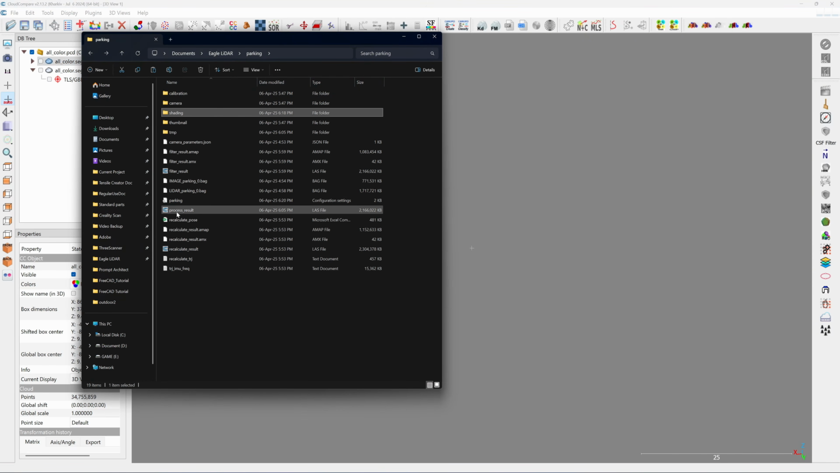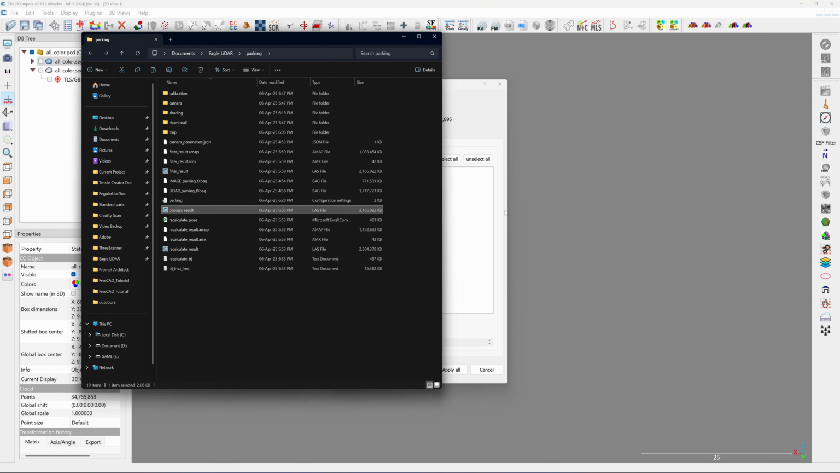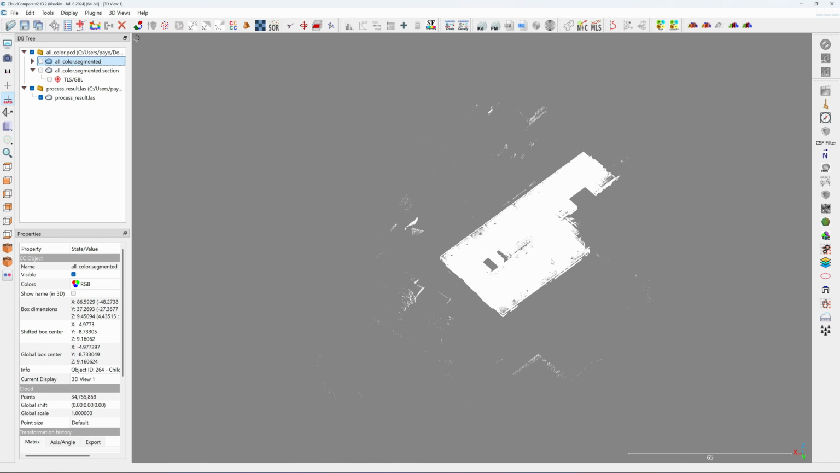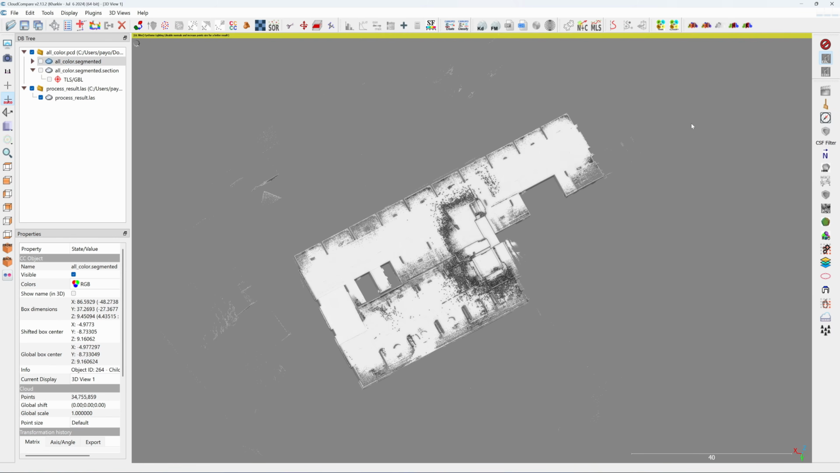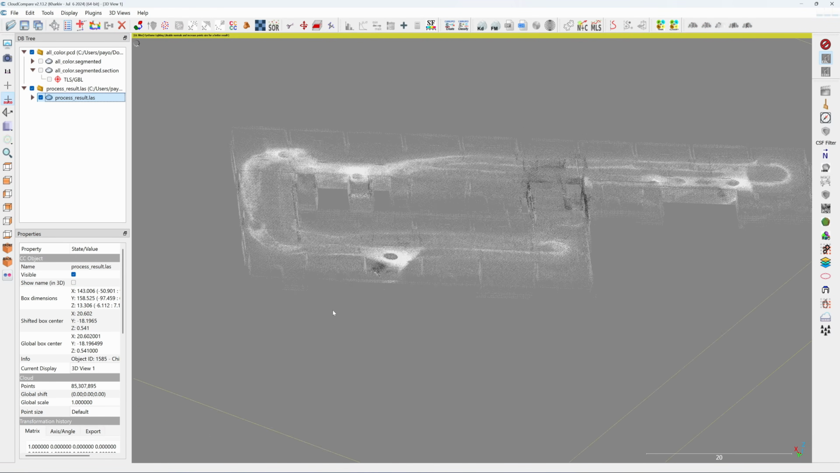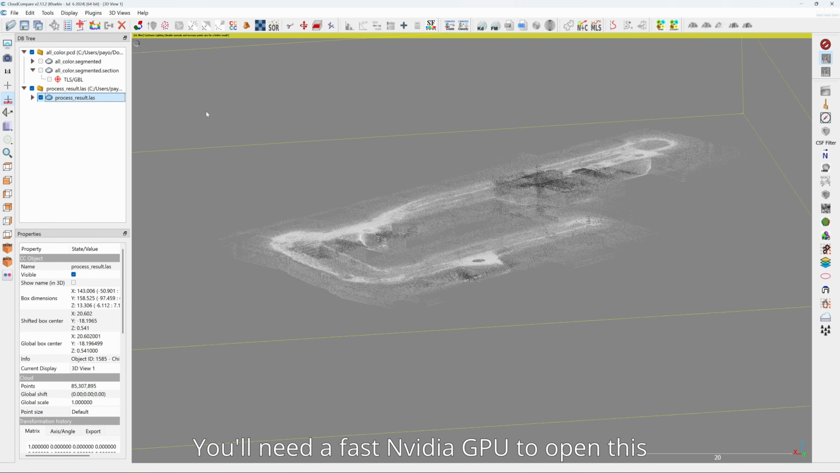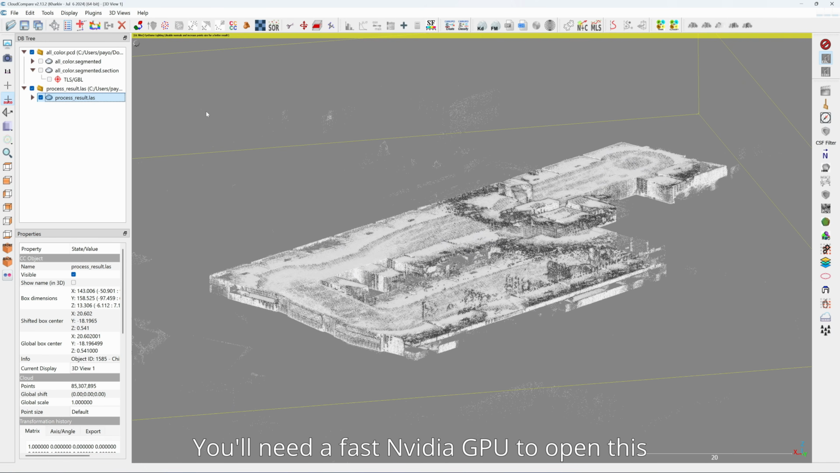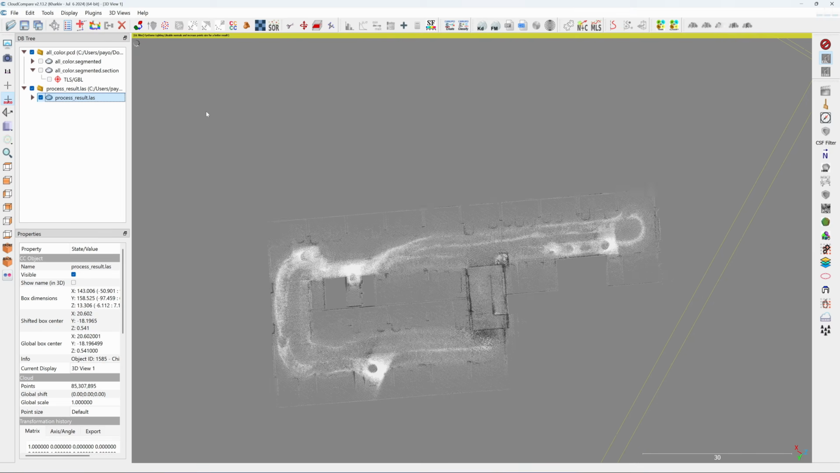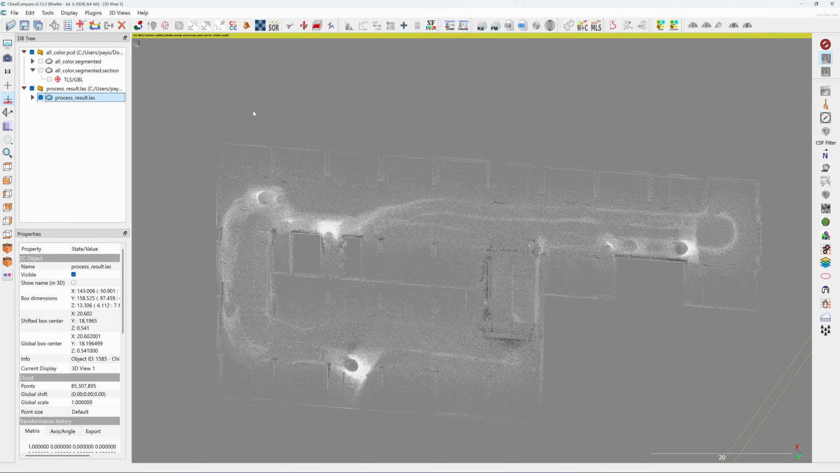I will use this process. This is black and white, but it will give you more points. See, it takes longer time to load. This is LAS format, right? It has no color, but if you click on EDL, you see it gives you some shading. This process point cloud is 85 million points. CloudCompare has difficulty loading this 85 million point cloud. So I think this LiDAR scanner gives too many point clouds.